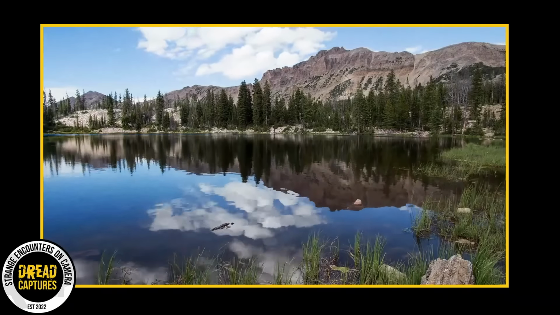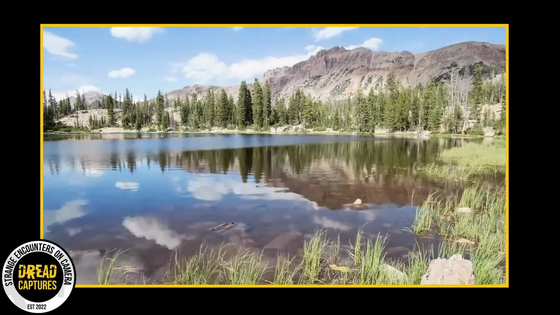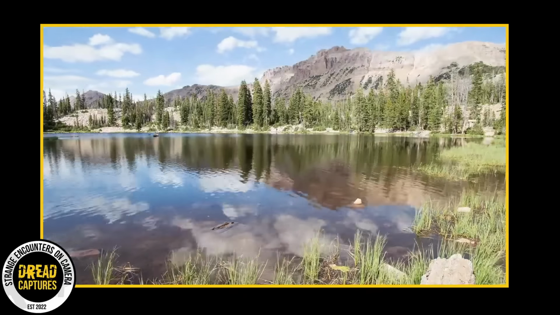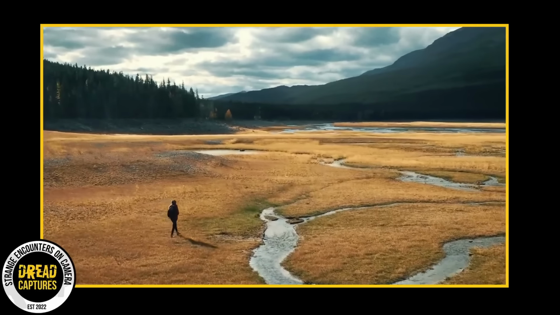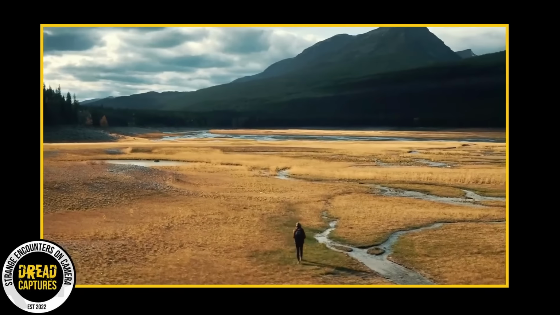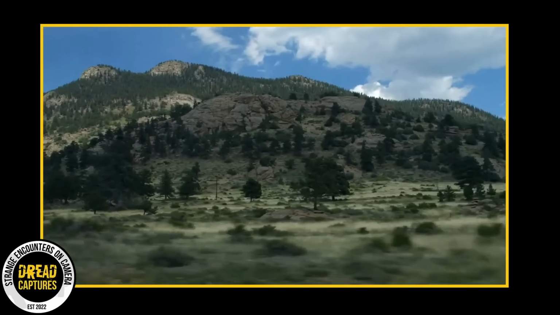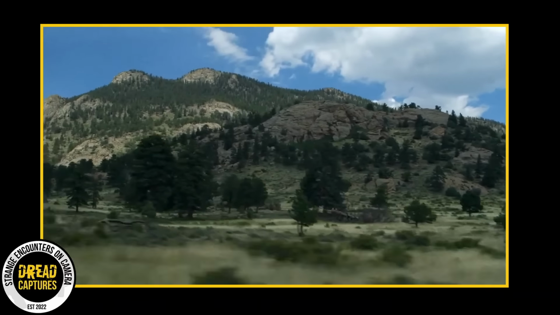In the heart of the Uinta Mountains in Utah, an area notorious for its cryptid sightings and paranormal occurrences, an intriguing story unfolds. Casey, an explorer with a penchant for the mysterious, captures a set of peculiar images. These are not your typical stationary shots. They are taken from a moving vehicle against the backdrop of the mountains.